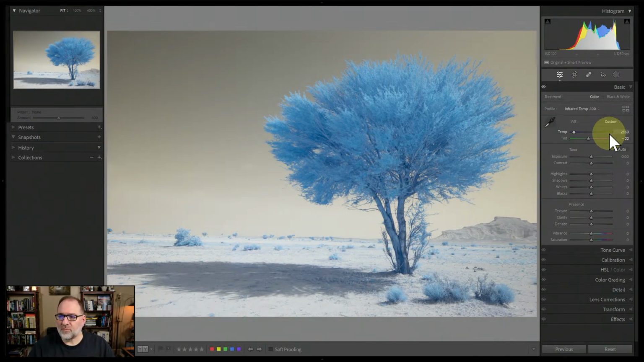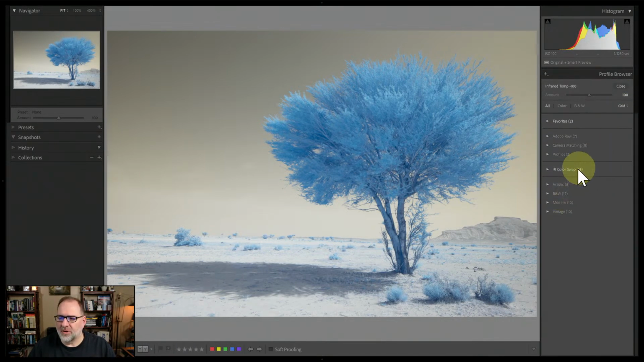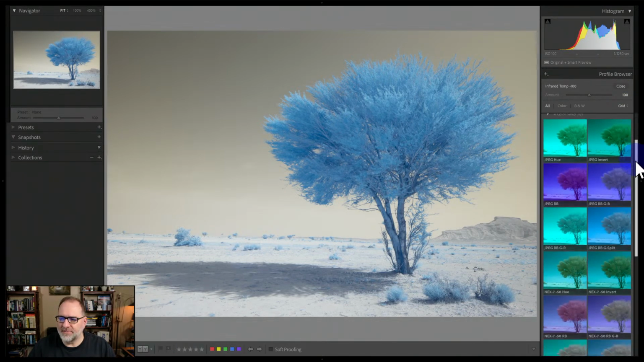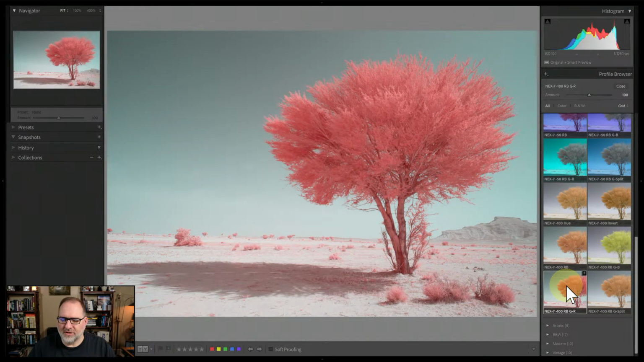Then we could color swap the image, and let me go into the color swap profiles and pull these up, and you could see what different looks would be for this. I like this red look. This is a color swap where we take the channel mixer and swap red and blue, but then take the green channel and shift it over to red. And that's what creates this really cool red teal look.